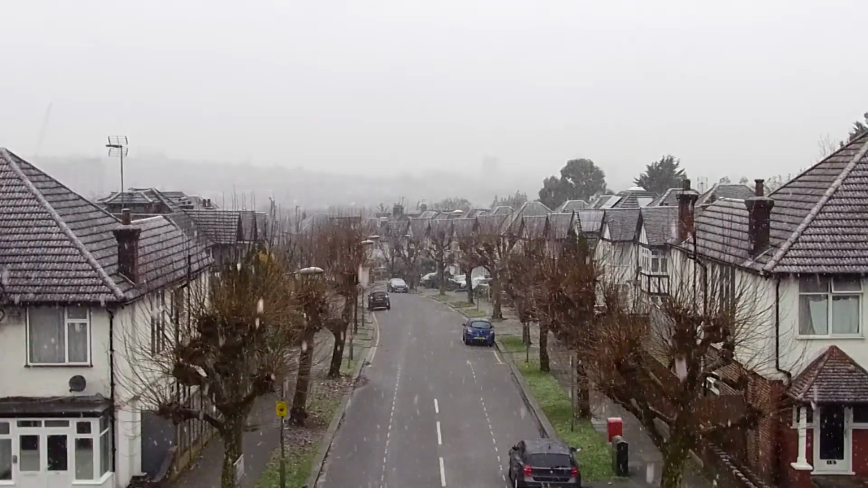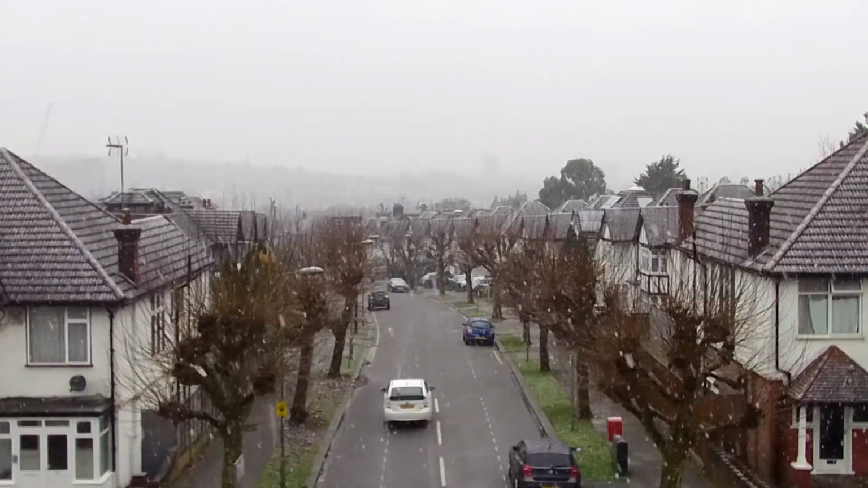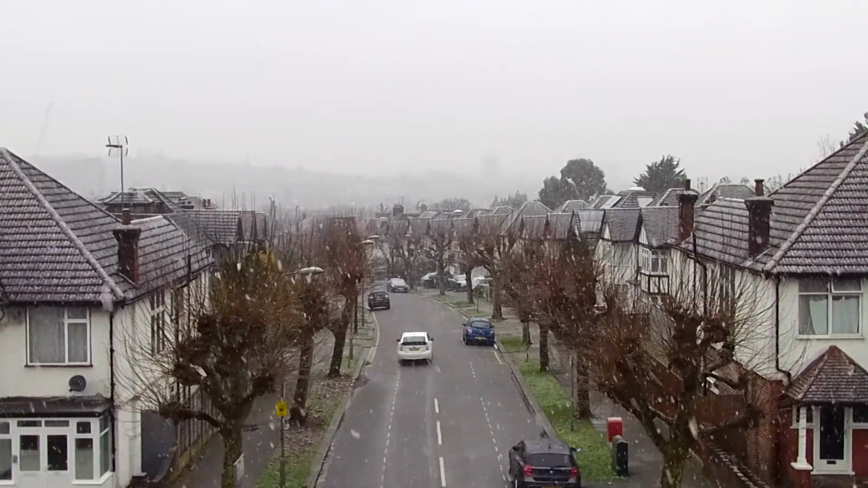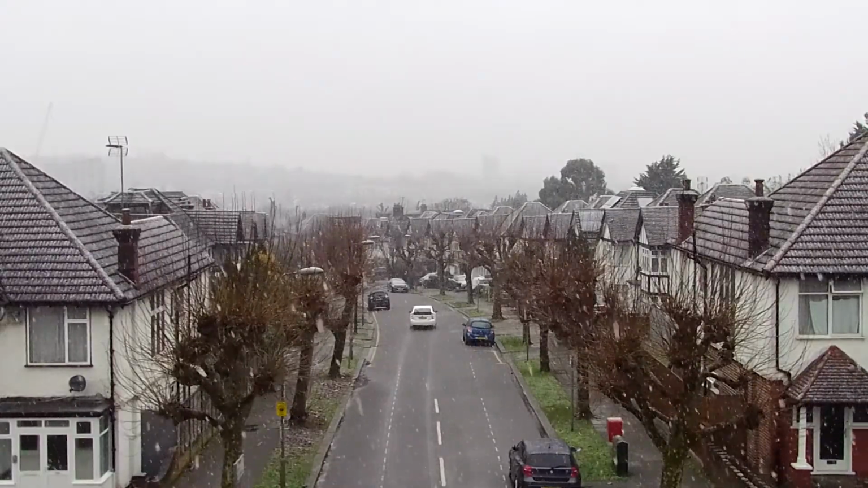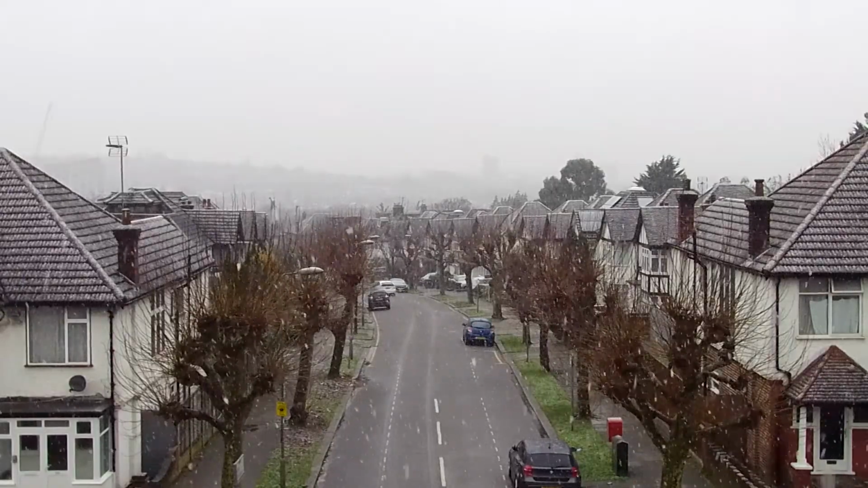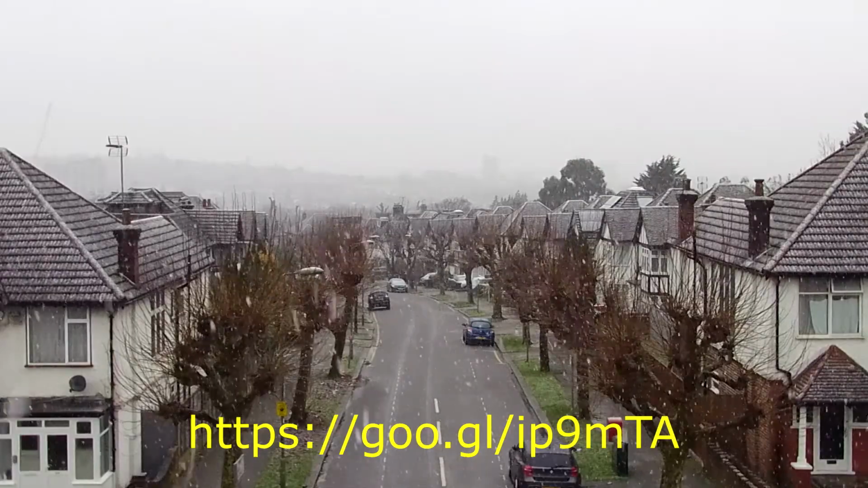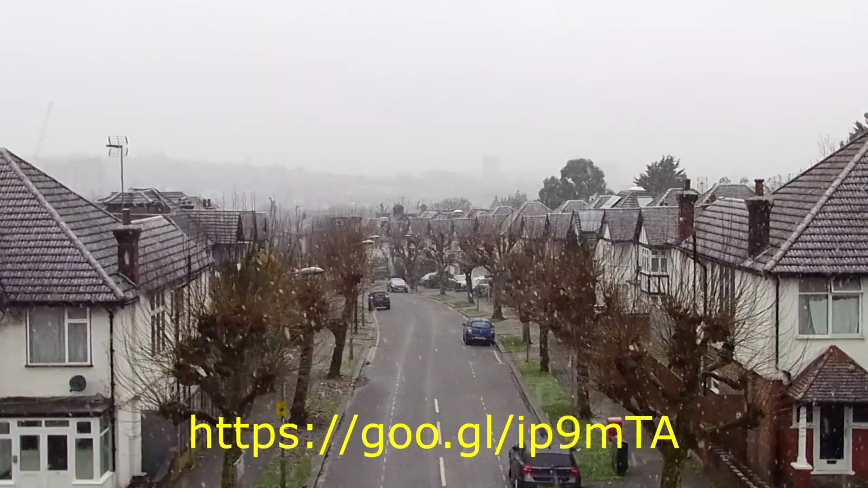Now, I've been looking around, and I've seen some good discussion on it, actually, in certain places. I'm going to put a link to metabunk.org, who has a good discussion of this UFO. There are a few points.